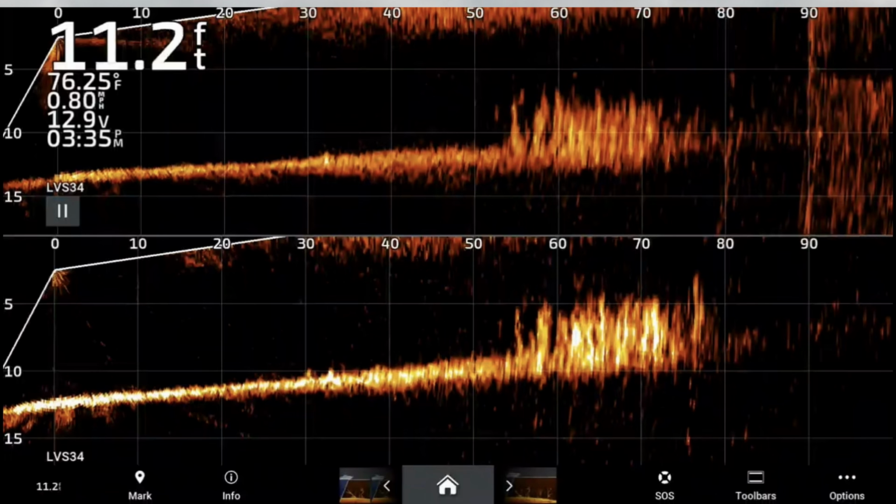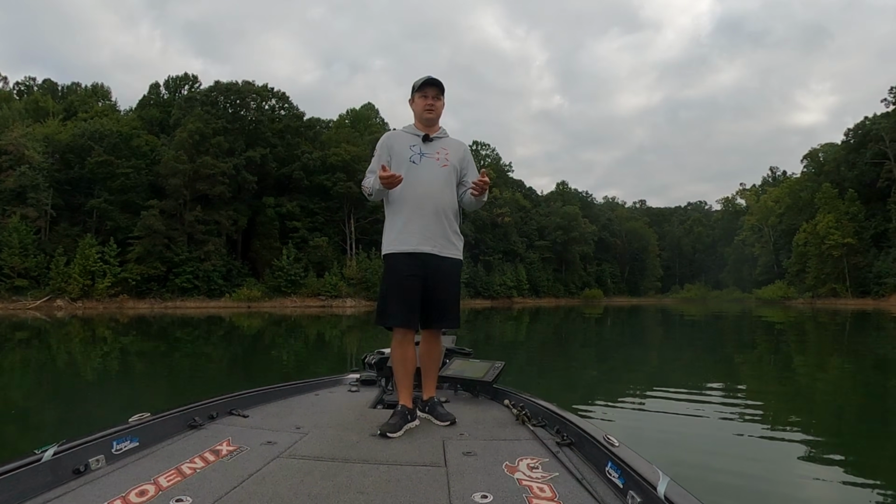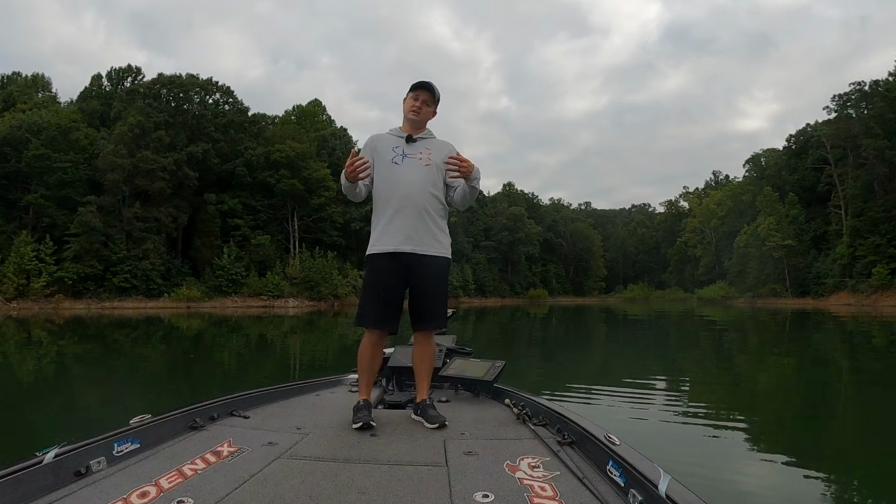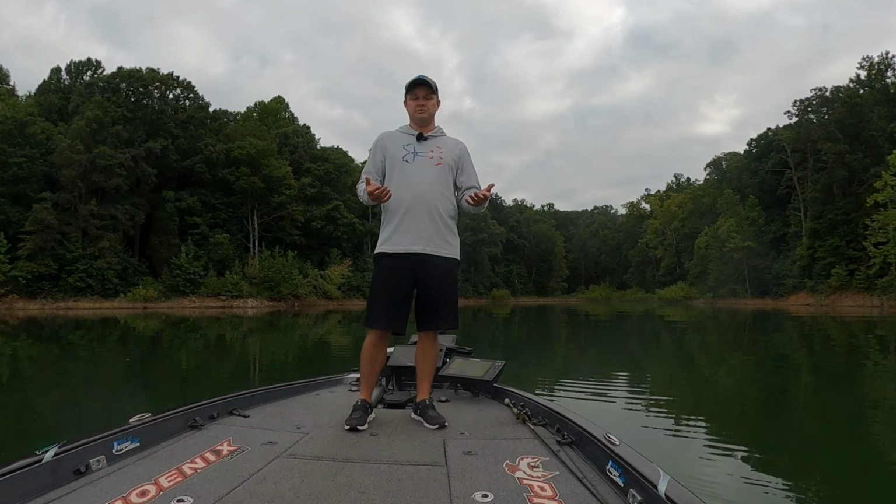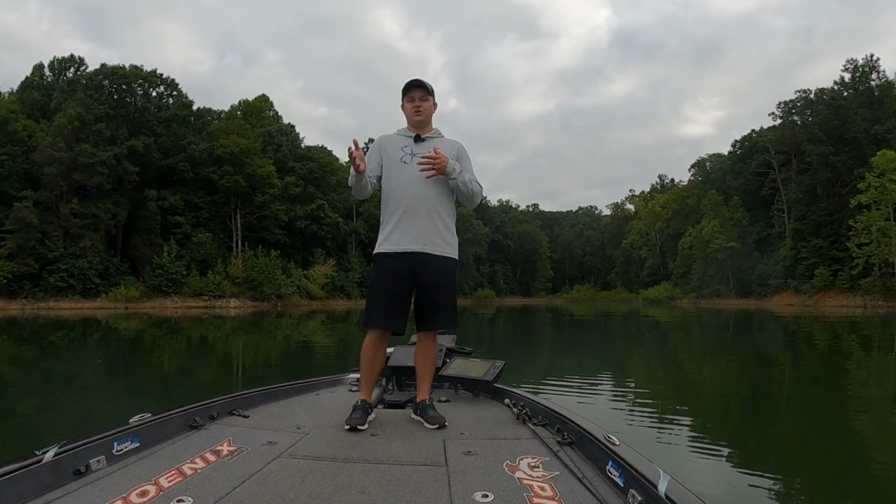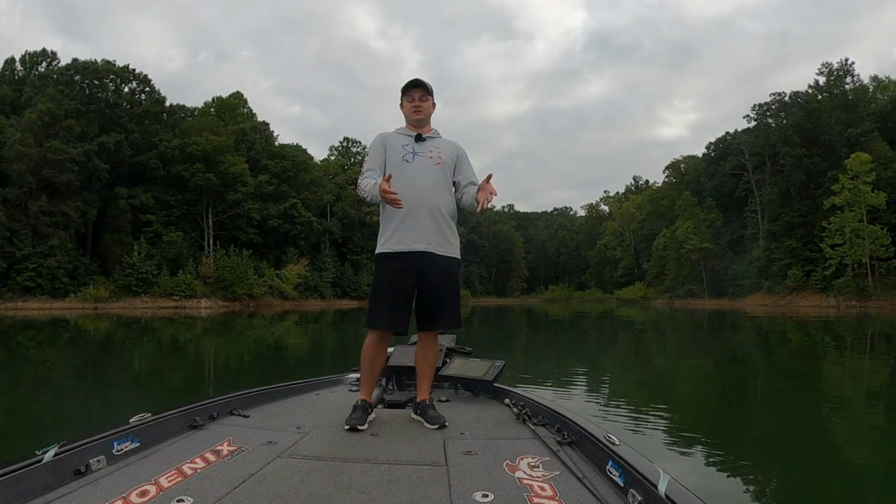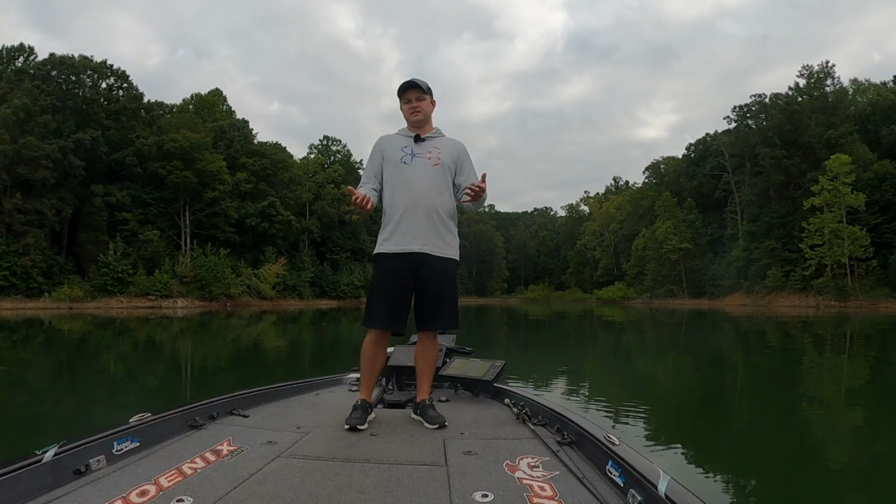But like I said earlier, you're going to have to have the right settings. If you don't have the right settings, it's not going to allow the visualizer to do its job. It's going to clear up your screen a little bit to where you can see those fish a little bit better. You can see the cover a little bit better. And filtering out all the stuff that the visualizer is doing is going to take away the effectiveness from it. So it's not a magic box. You're still going to have to have your settings right.